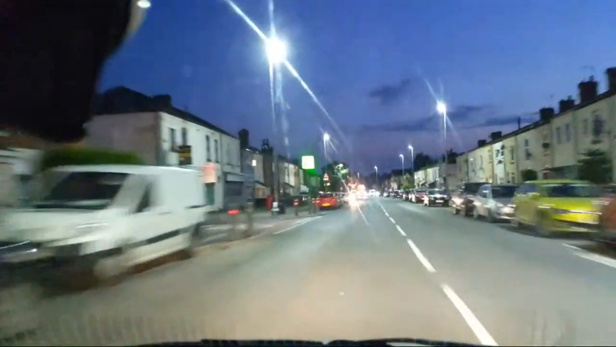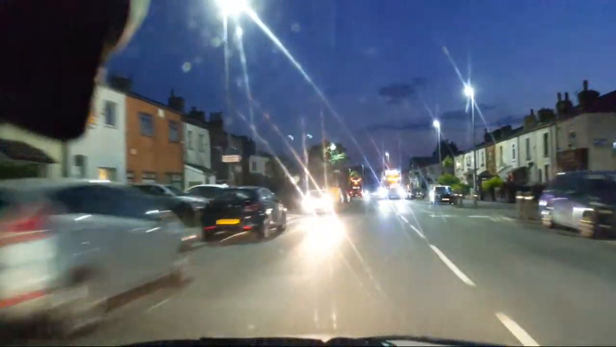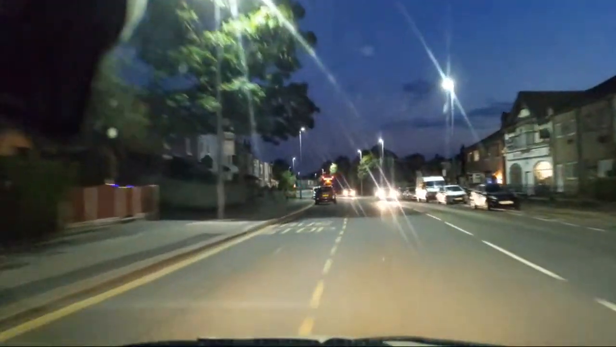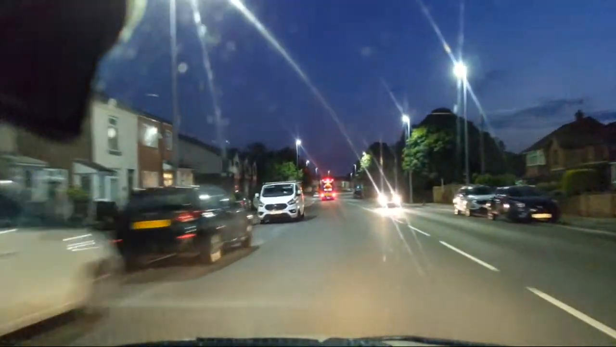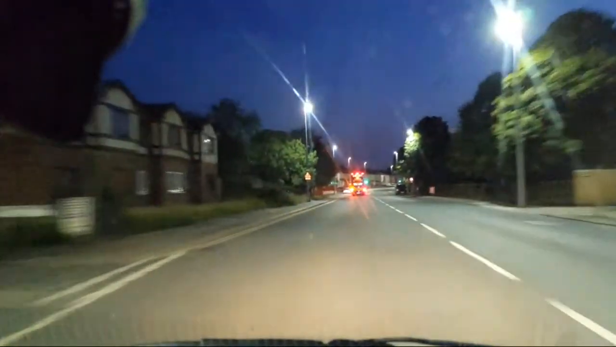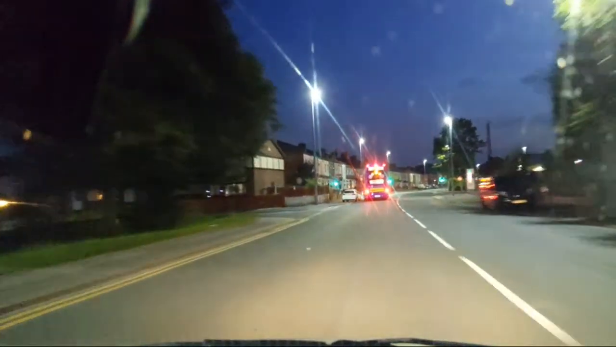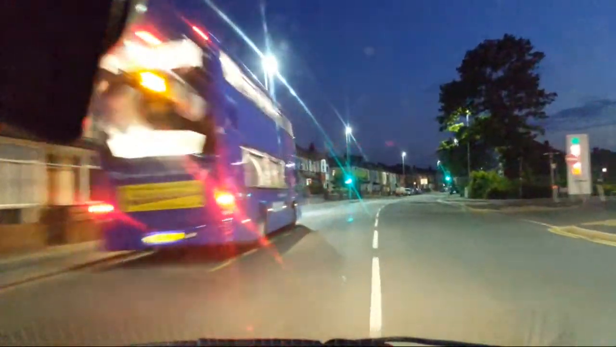Got a bus ahead of us doing 29 mile an hour, so we're keeping it steady. Coming up soon is Brains Carpets, which is on your right, with the pointy bit on. That's Brains Carpets. So we've got a bus which is about to either turn left or stop for someone. Stop for someone. As we go round.